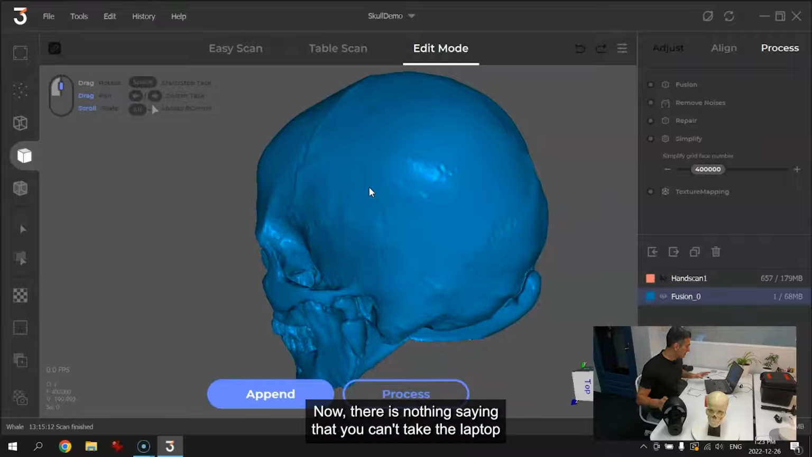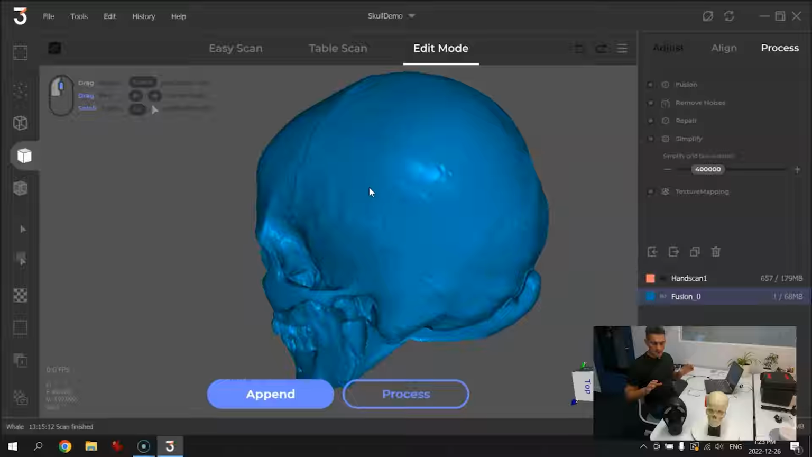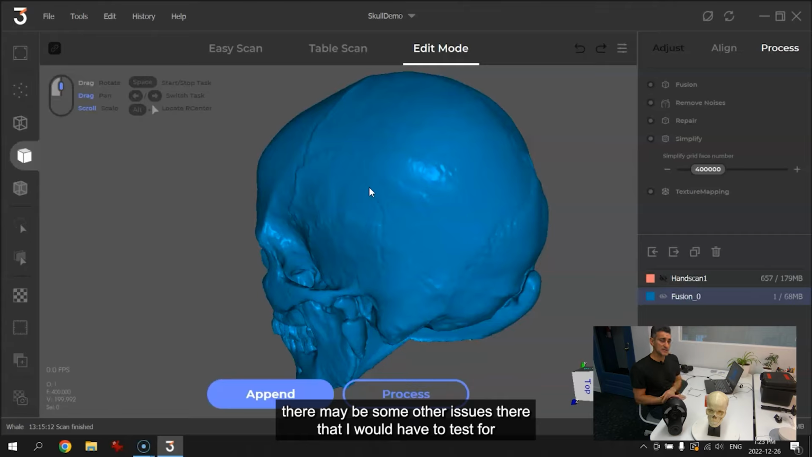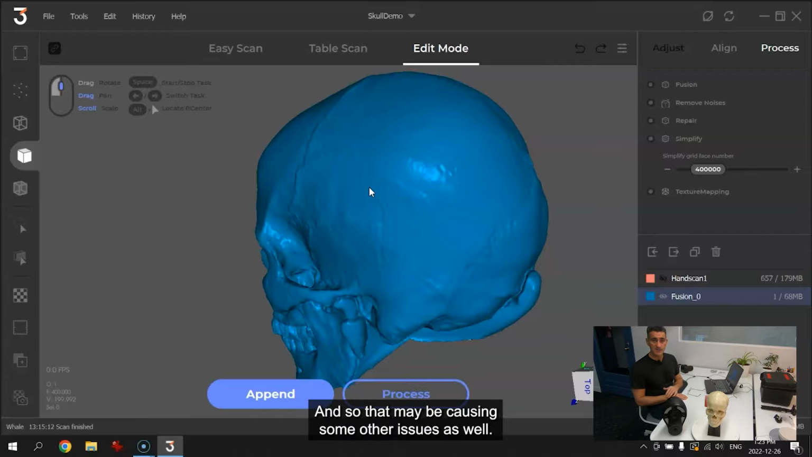Now, there is nothing saying that you can't take the laptop and the scanner with you someplace, no problem. But having it outside, in sunlight, really bright sunlight and things like that, there may be some other issues there that I would have to test first to see if it's really functional outdoors, especially on a bright sunny day. The scanner is going to be competing with sunlight, and so that may be causing some other issues as well.